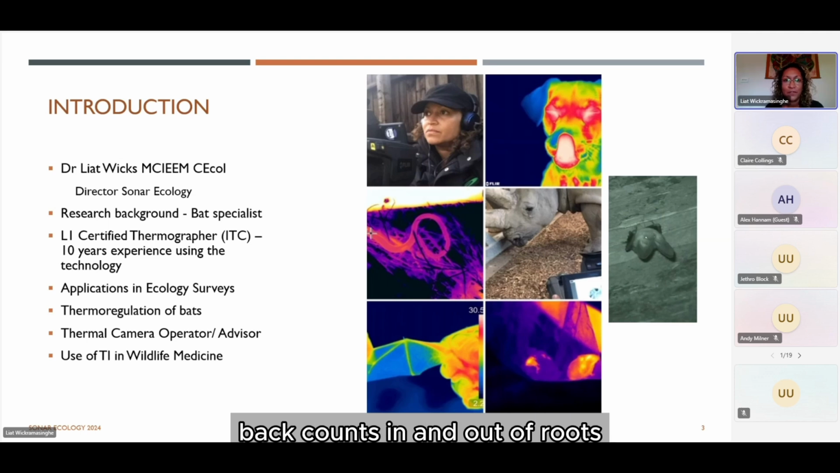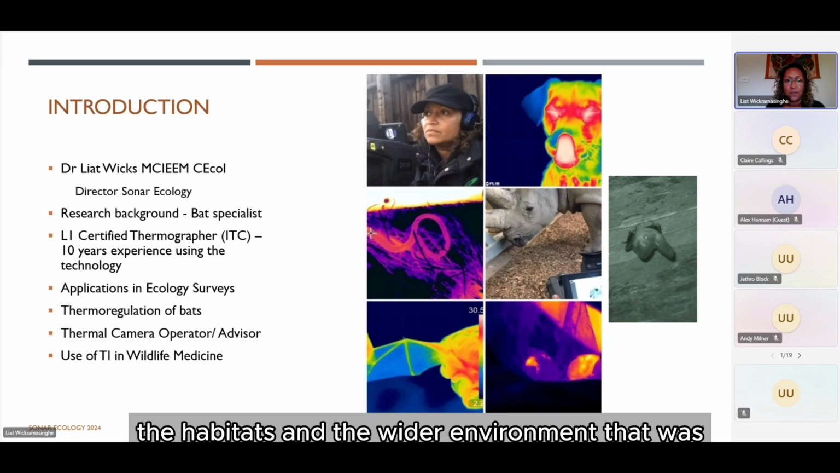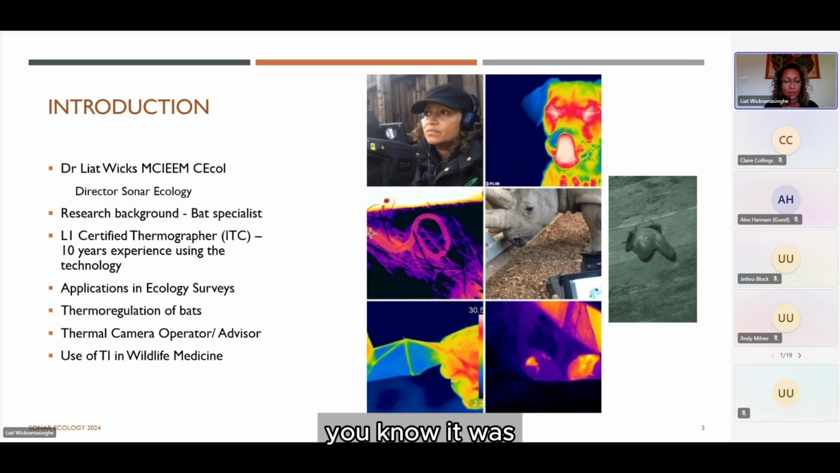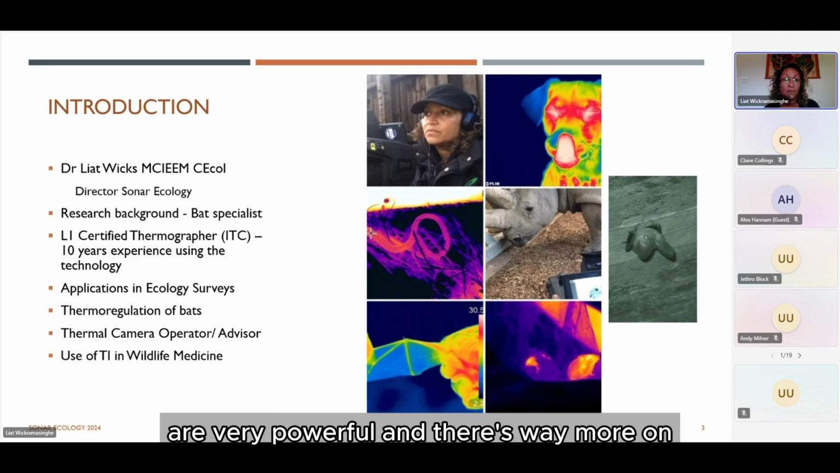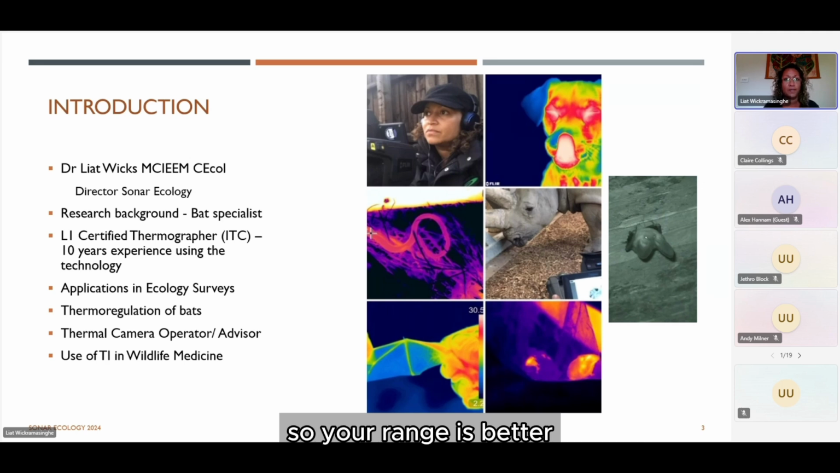Bat counts in and out of roost, that was no problem, but understanding how bats were using the landscape, the habitats, and the wider environment, that was more tricky. And that was purely because it was reliant on infrared illumination. And I know now the illuminators you can get are very powerful, and there's way more on the market than there was back then. So your range is better, but you're still limited in what you can do.